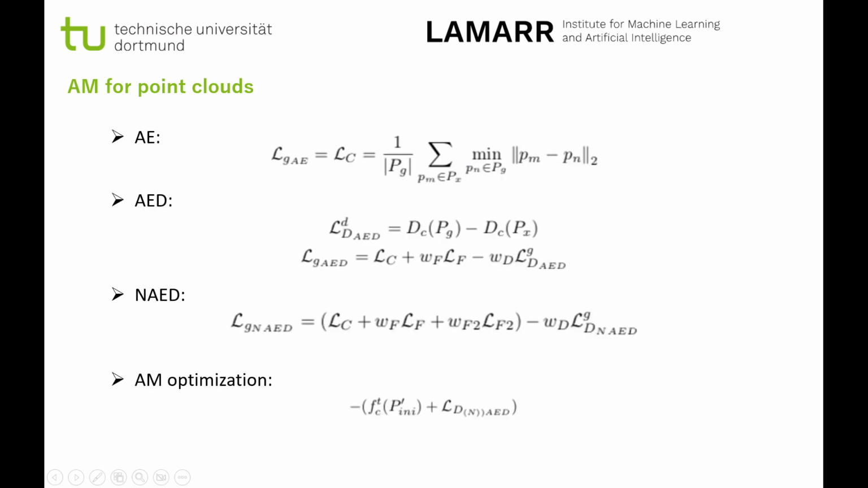AE is a pure autoencoder based on chamfer distance. AED incorporates a discriminator and latent distance regularization, and NAED introduces additional noises during training.